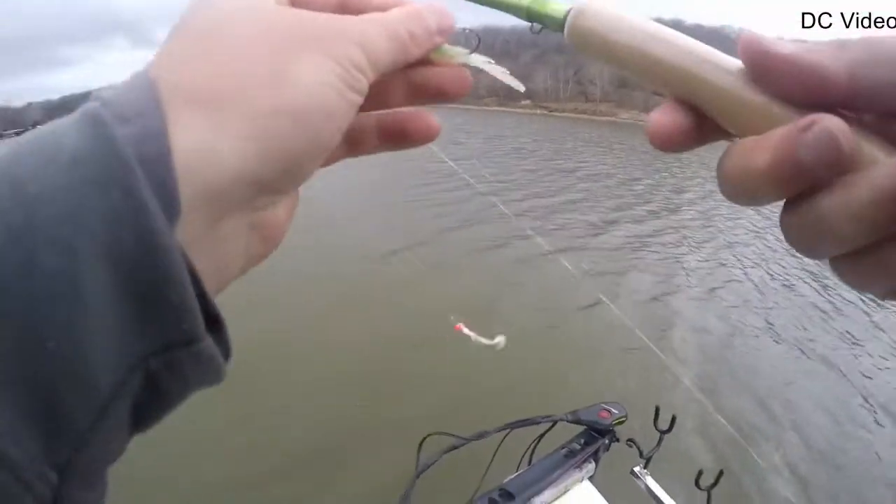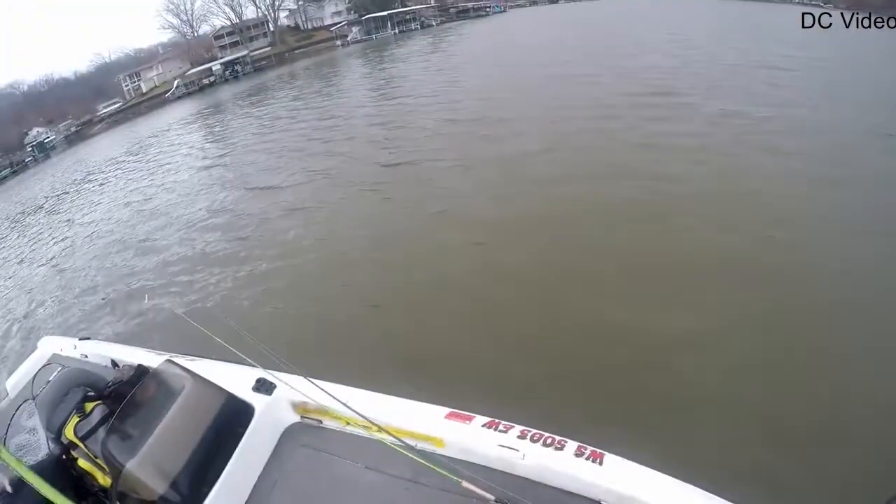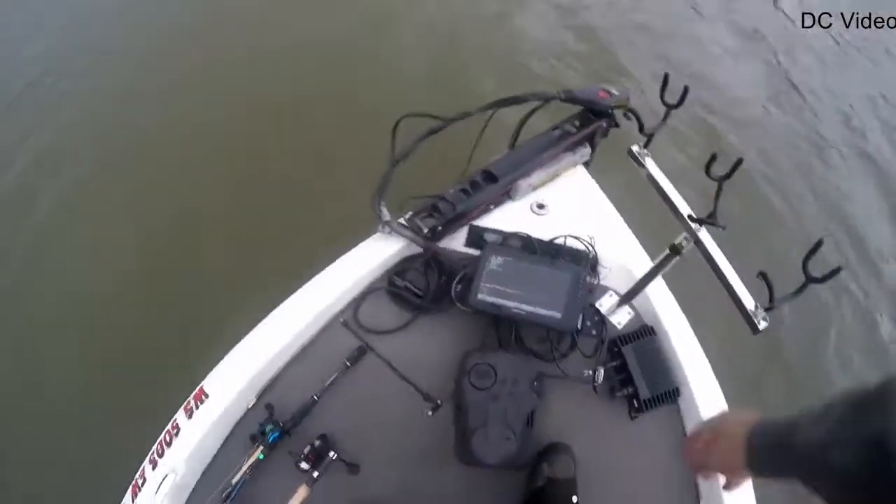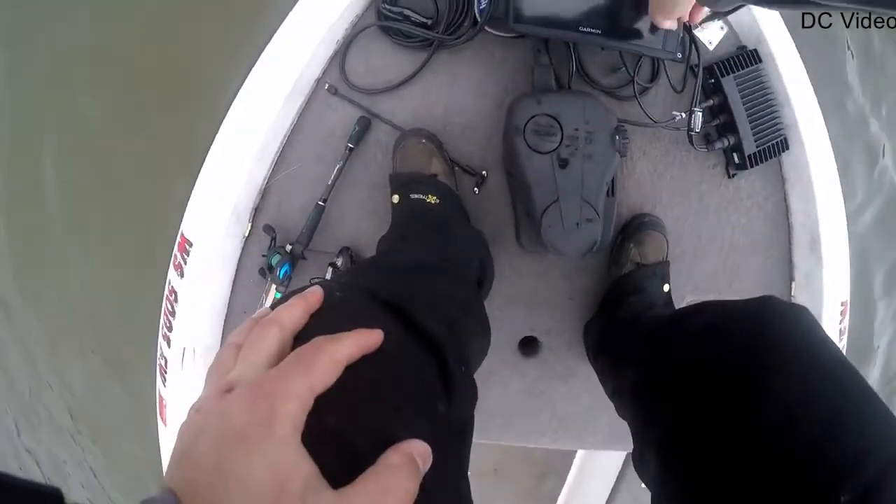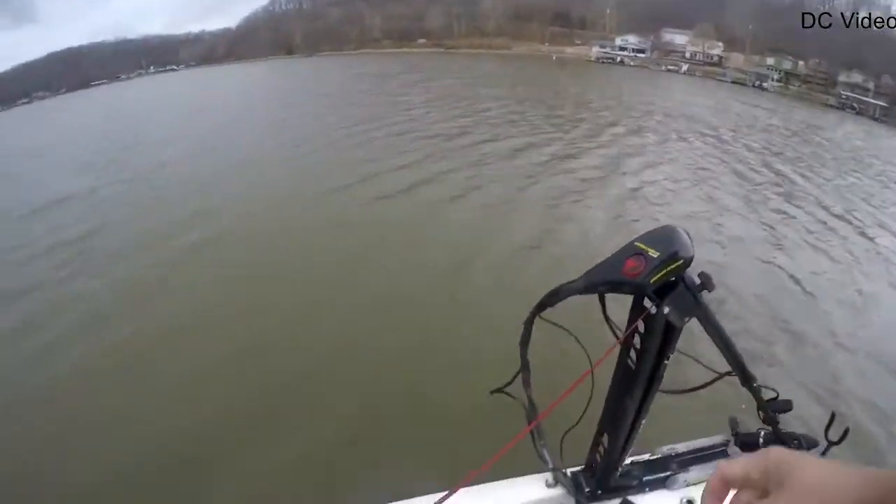Alright, I'm going to make a run back to the resort. Let's fish one more feeder creek close to the resort just in case this storm, which it looks like is going to pull through, absolute downpour. I don't have that long of a run. It's been a grind today.